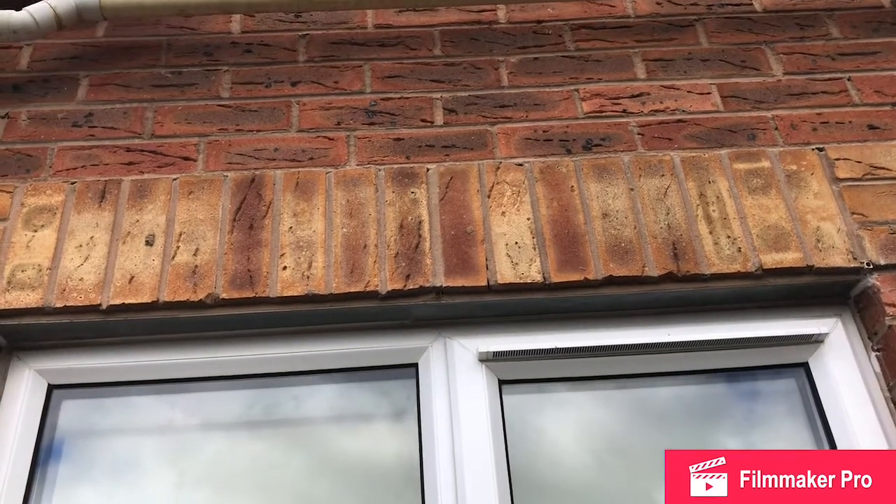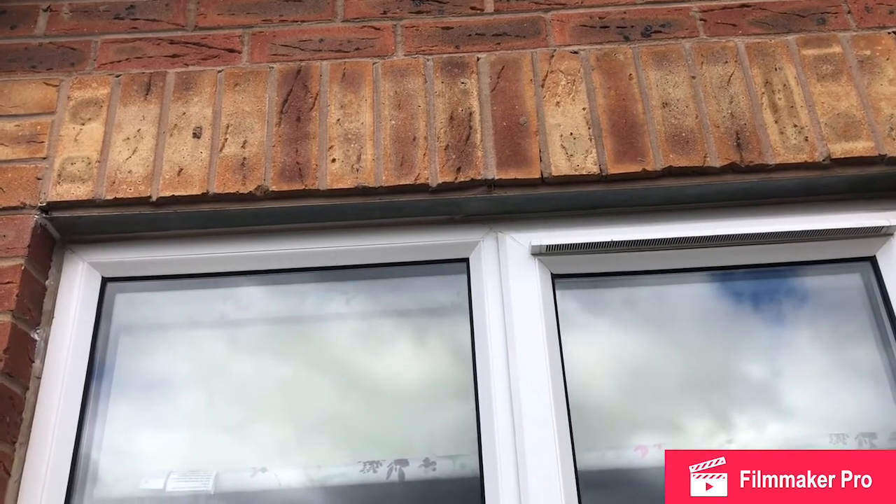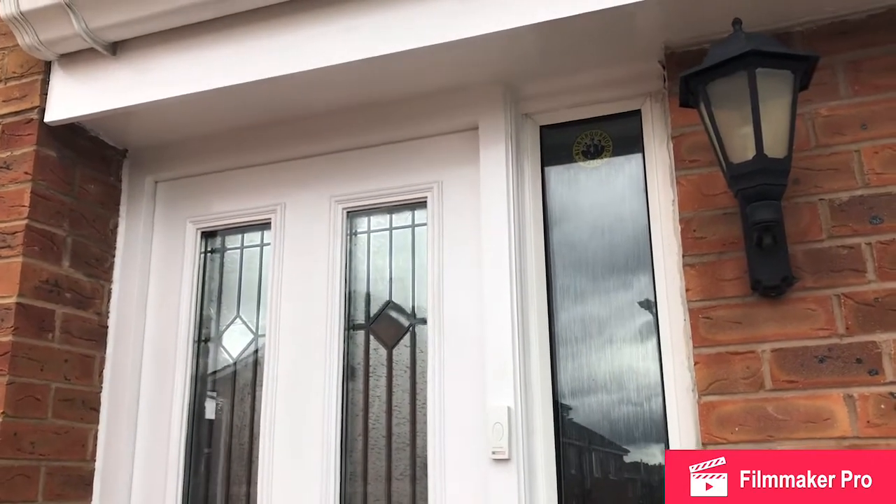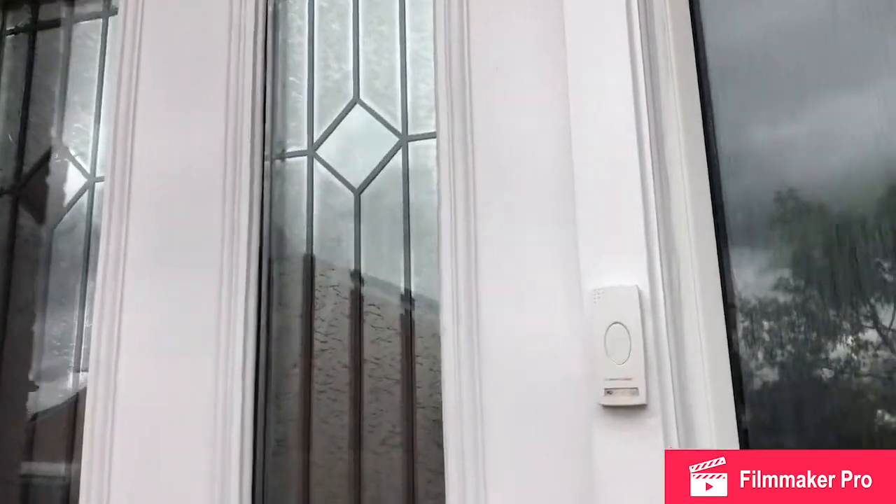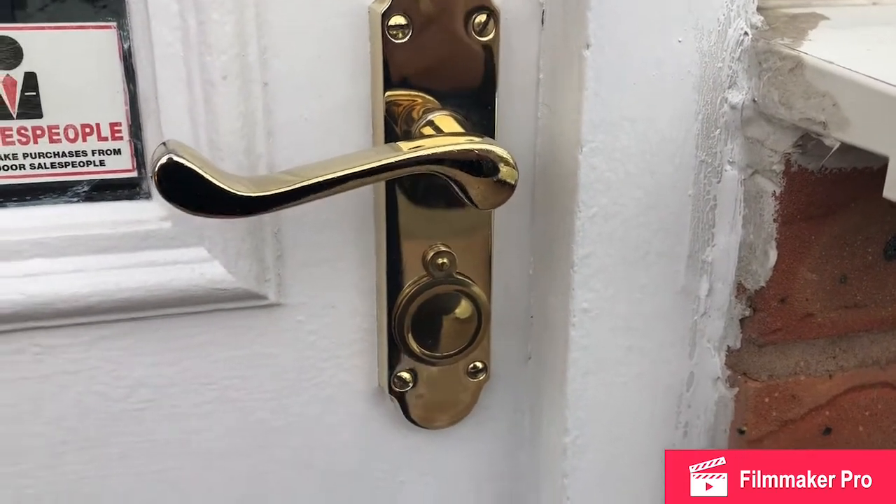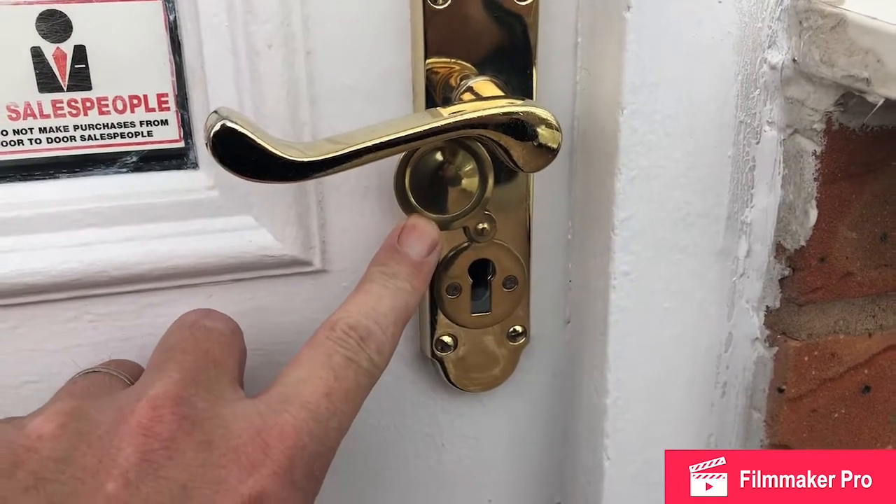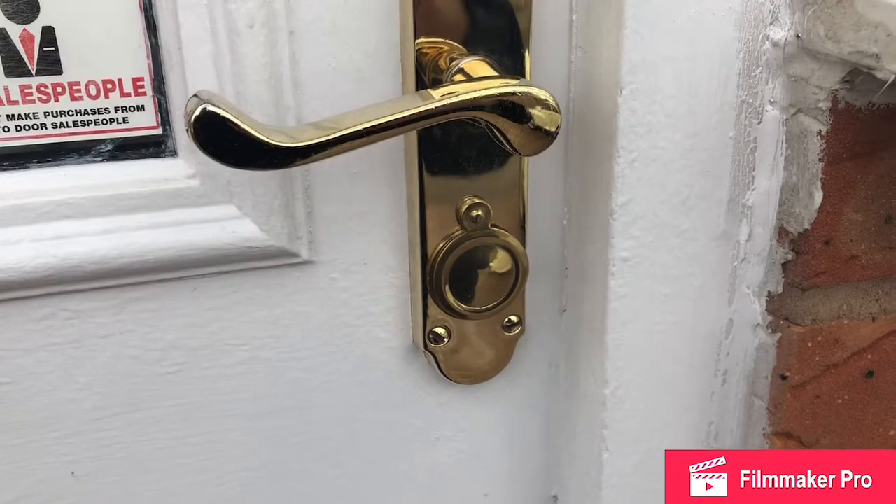Right, we'll move to one of the sides of the house and cover a few other areas. Here at the front door, this is a very important area to check. It's the source of many drafts. The property was blowing a gale through the keyway, so the solution to that is to fit this brass escutcheon. That keeps many drafts away.